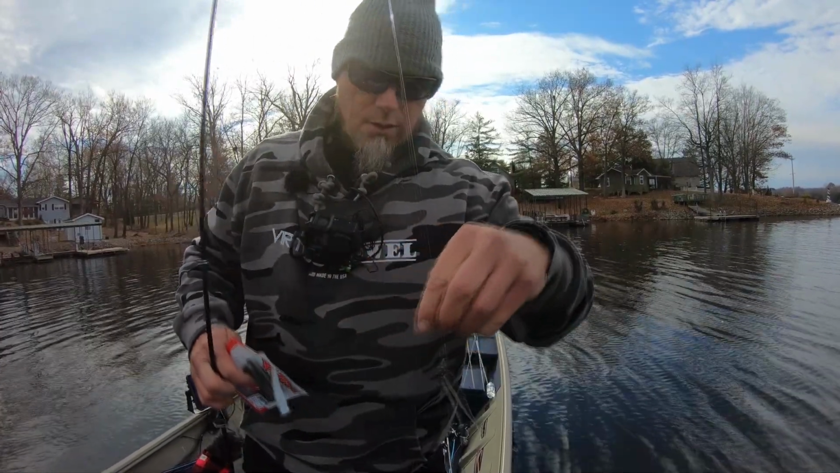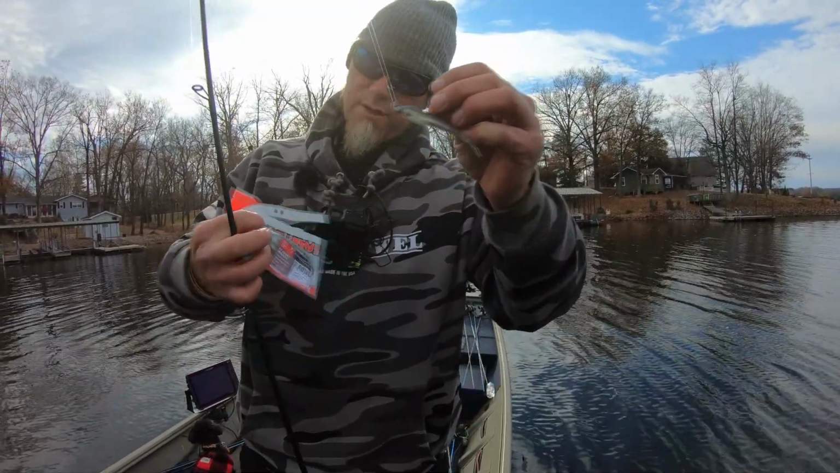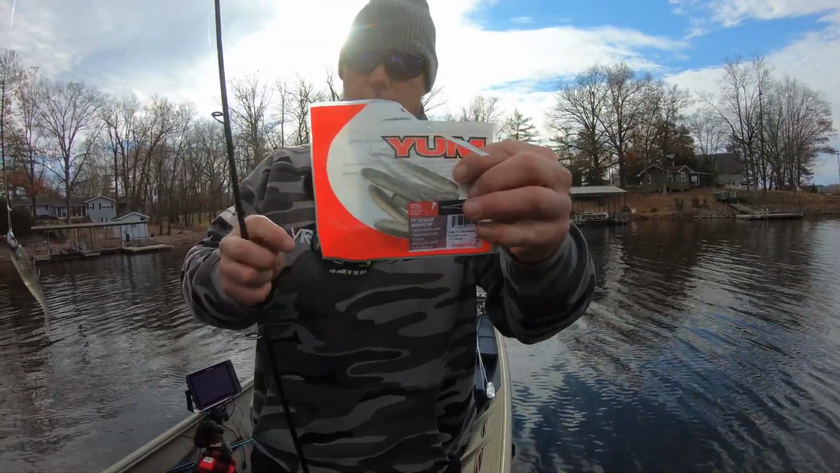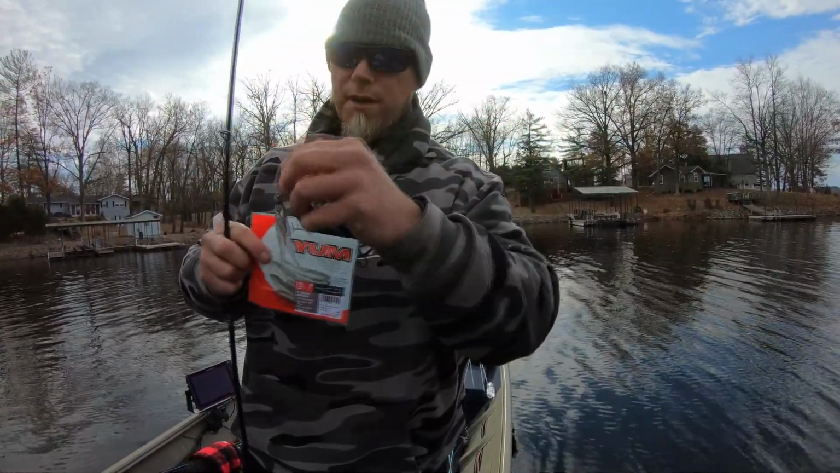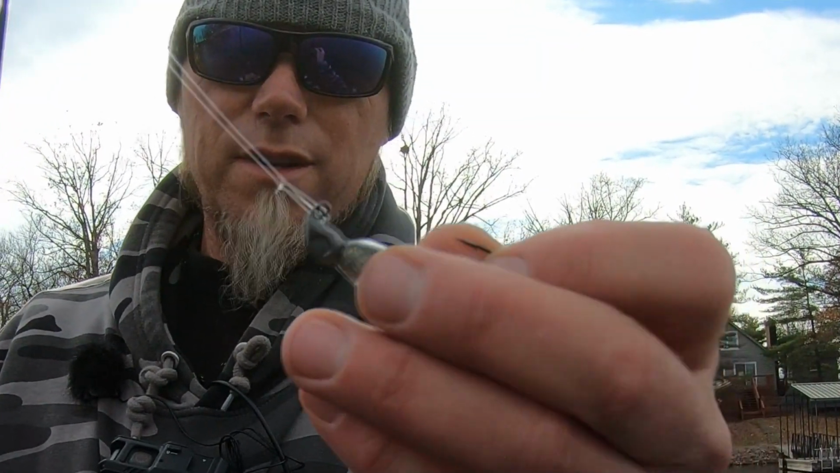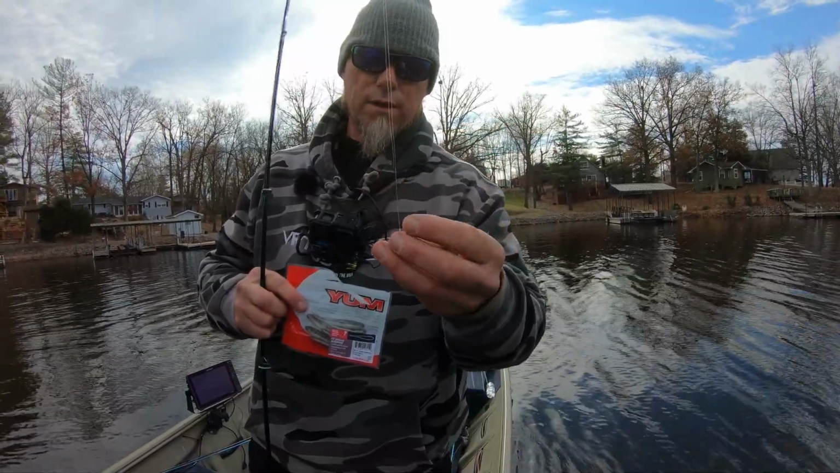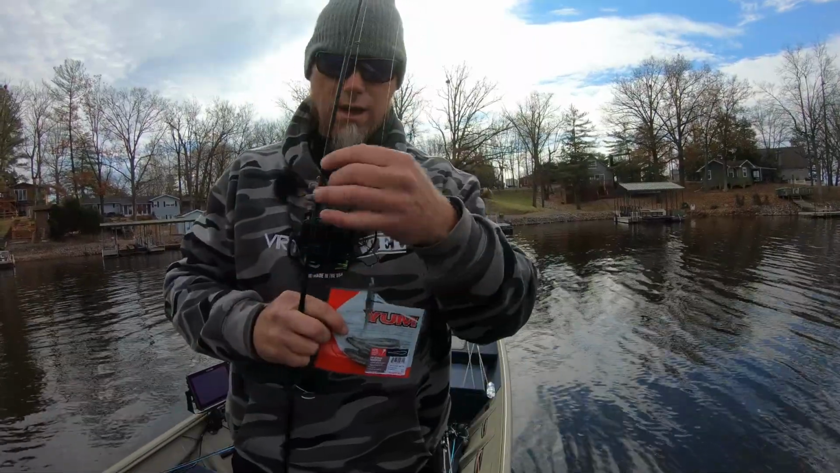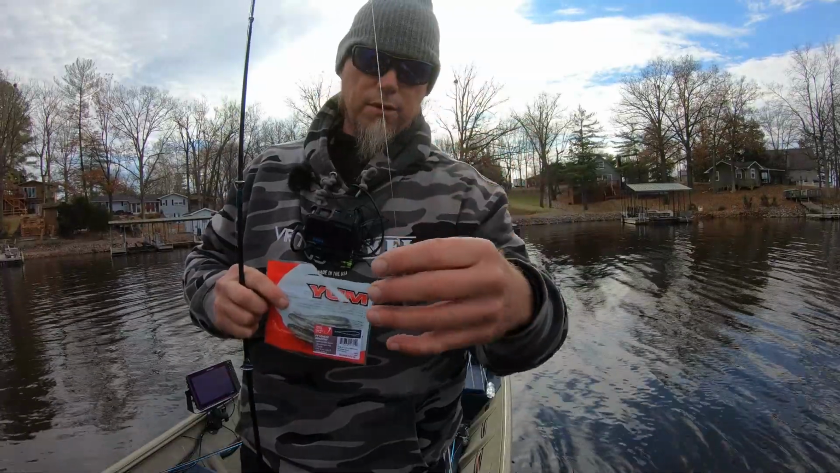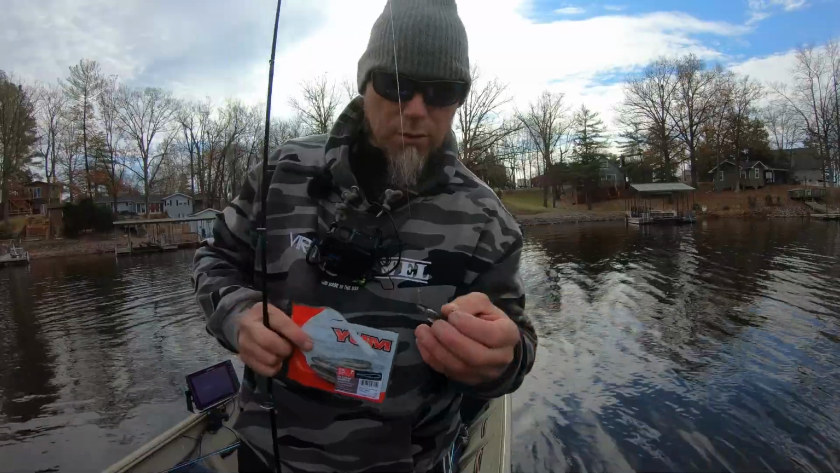All right, let's do a little comparison test. This is a bait that's been out on the market for a while, the forward-facing sonar minnow by Yum. Pretty popular. Jason Christie made it really popular. And just an 1/8 ounce jig head. This jig head's got some flat side to it, so it does reflect a little bit. Throwing everything on 10-pound test. I want to compare this jig head with the Gambler jig head to see if it really does pop more than this. So there's only one way to find out.